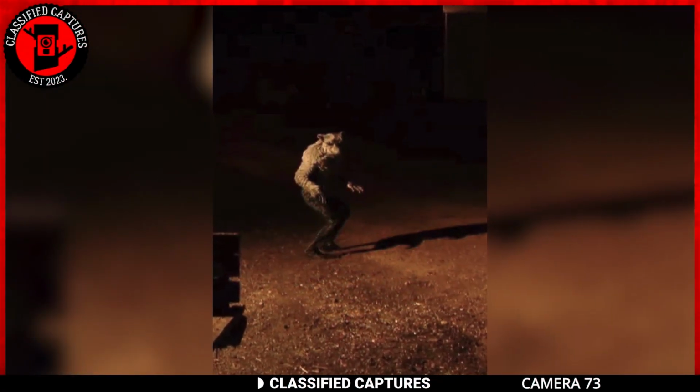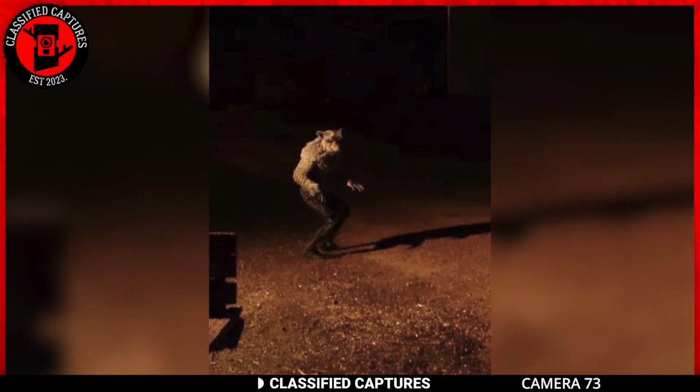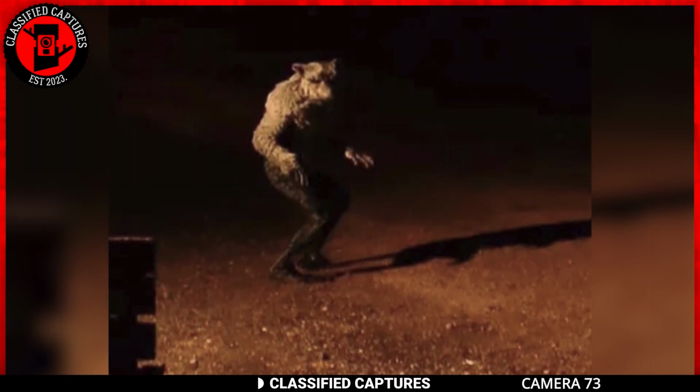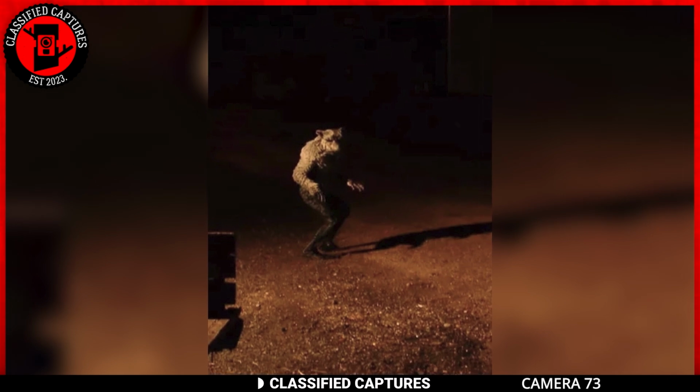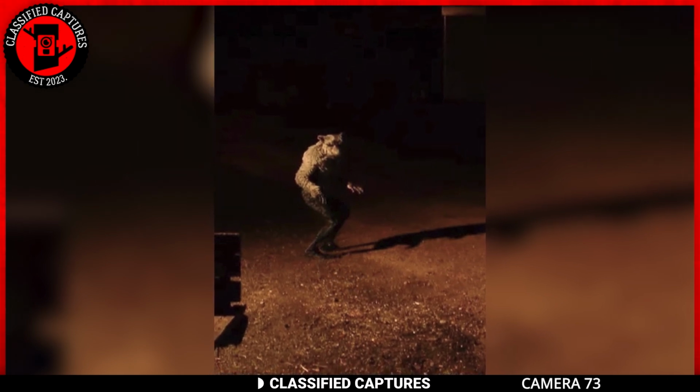Imagine going for a walk at night when you come across this creature. A wolf-like creature walking on 2 feet. This is what is known as the Dogman.